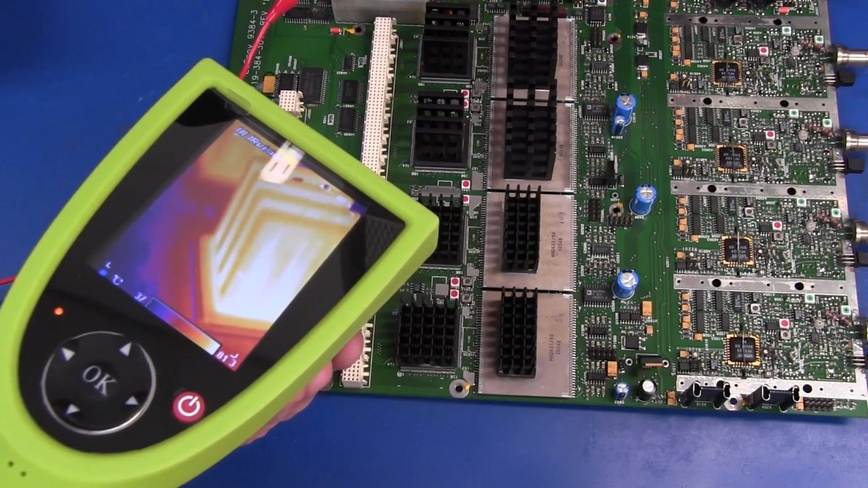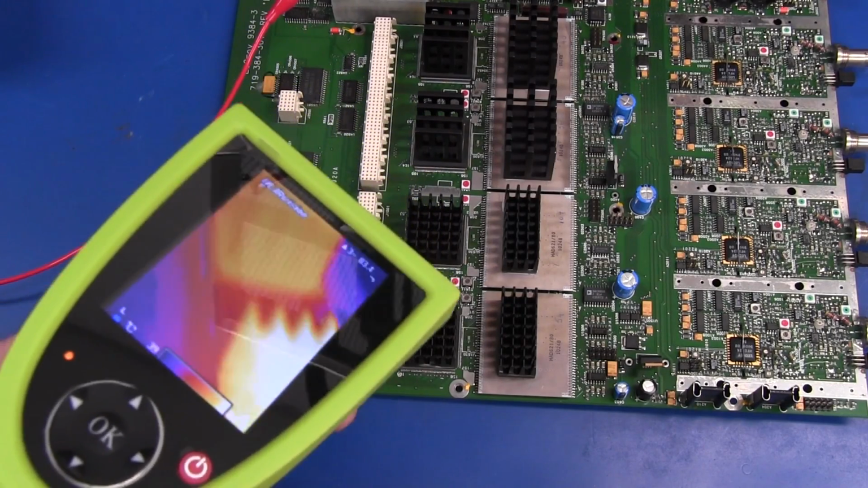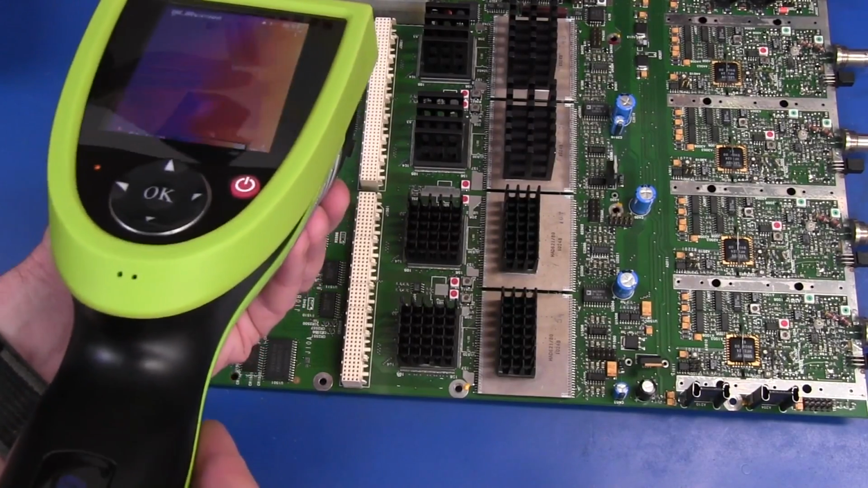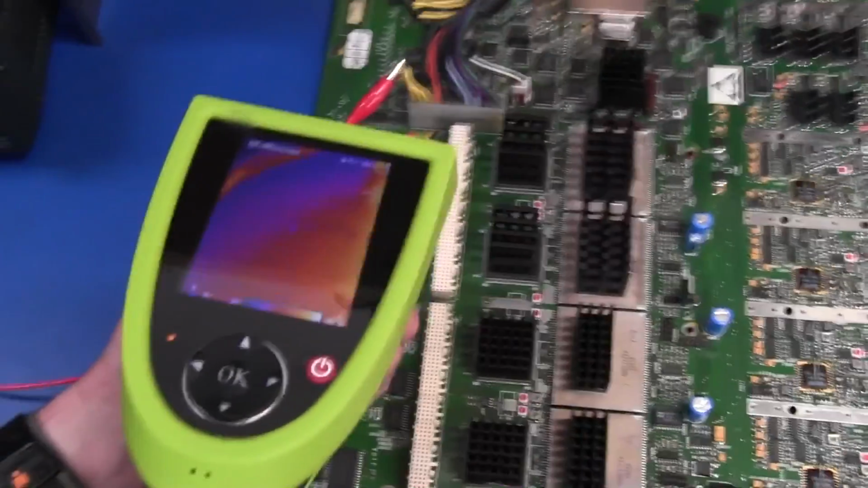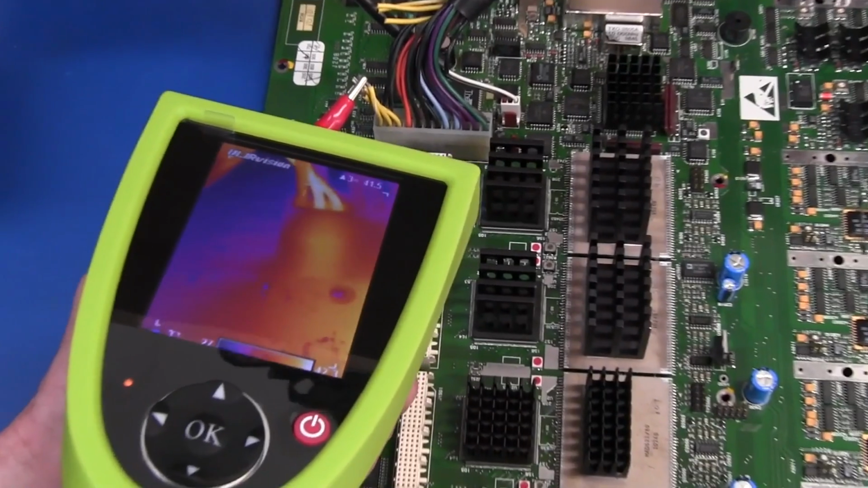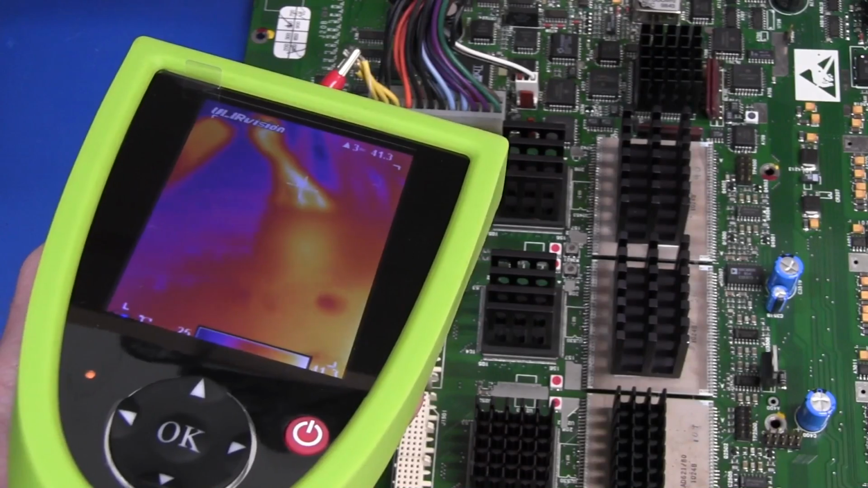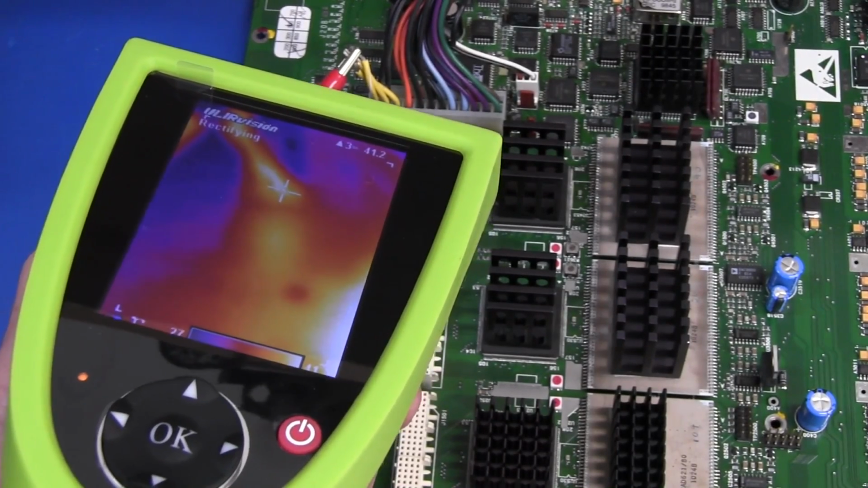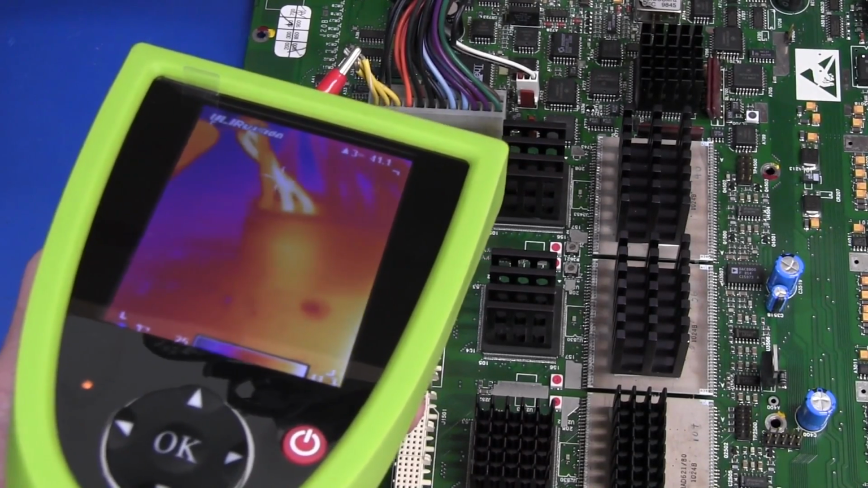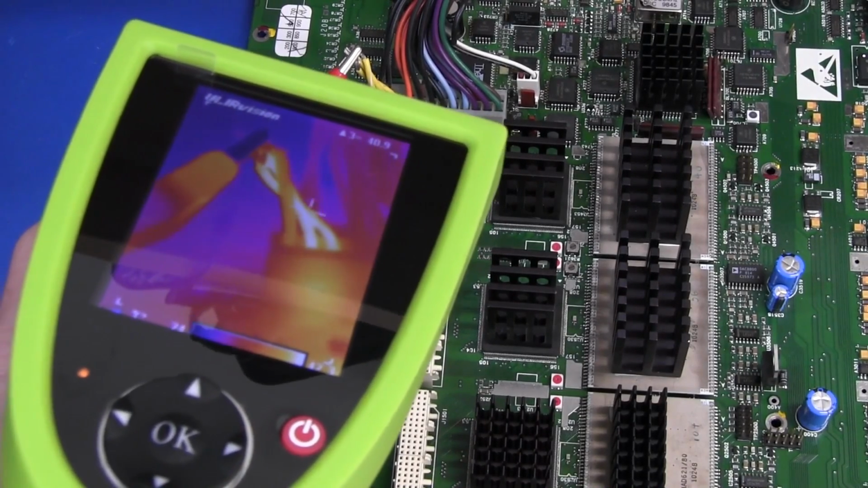And if we use the UL IR Vision camera as well, we get the same result. I can scan over the board again, but there's the connector down there, and once again, there is no hotspot on that hole at all. You can see the connector. Not sure why it freezes there. It says rectifying. There you go. You can see the two wires heating up. Look, that works brilliantly actually.